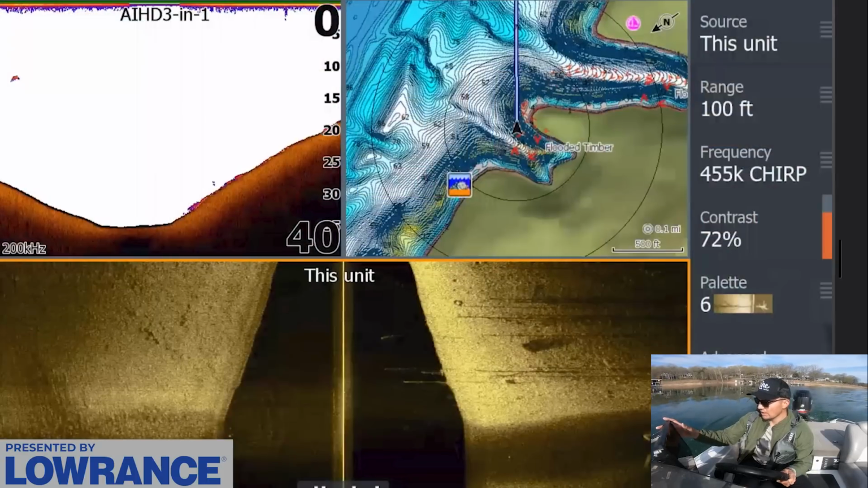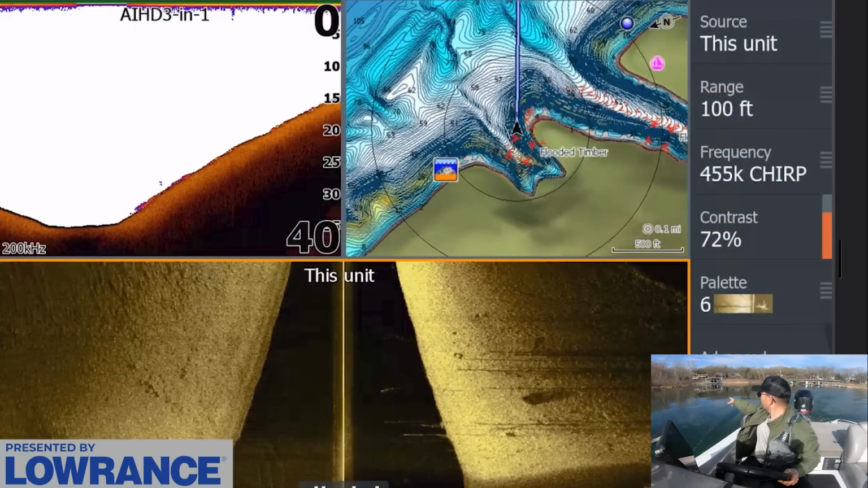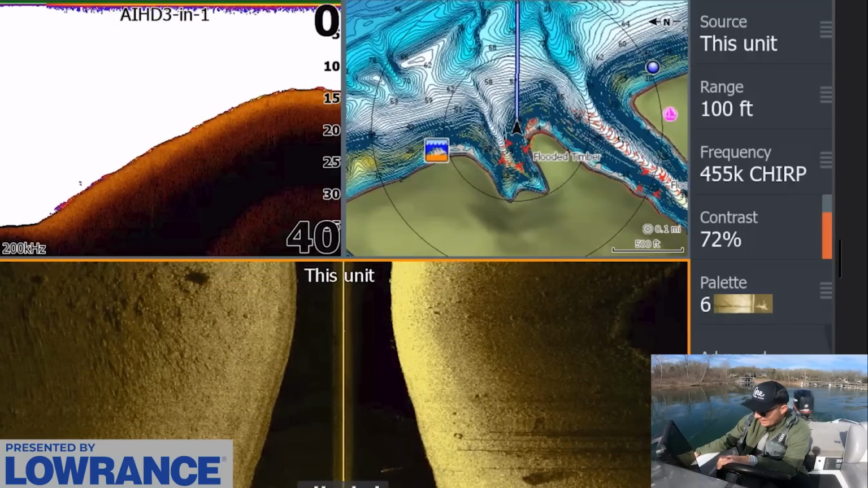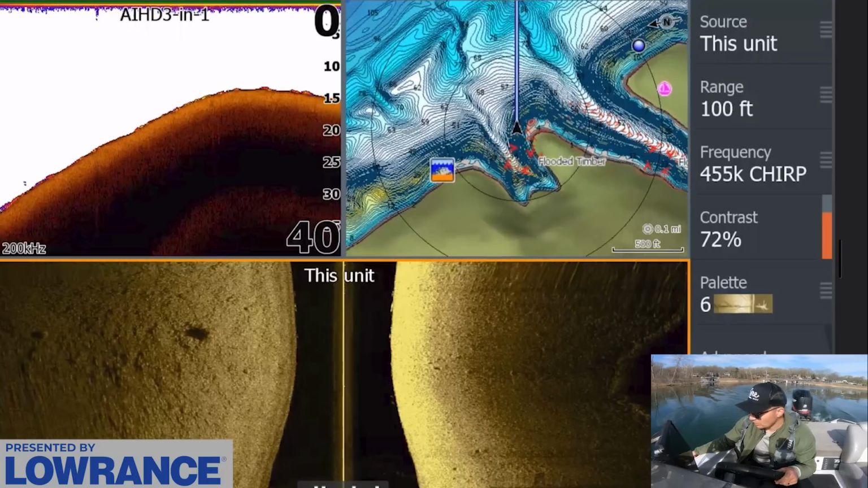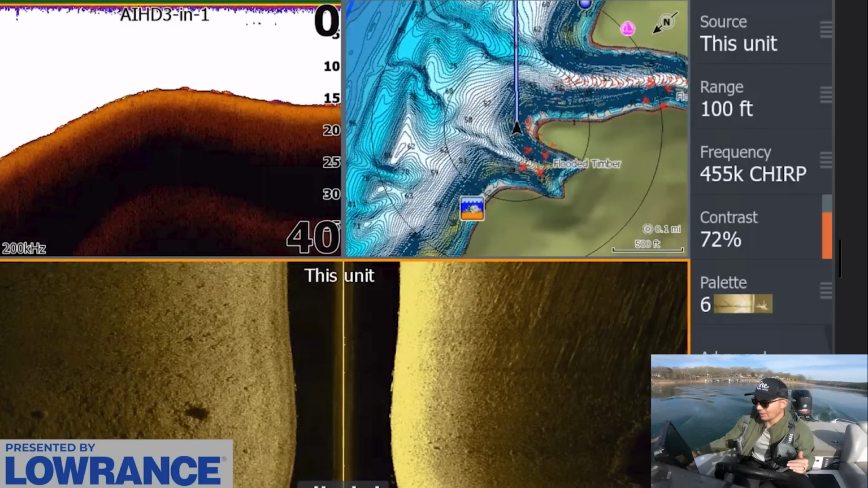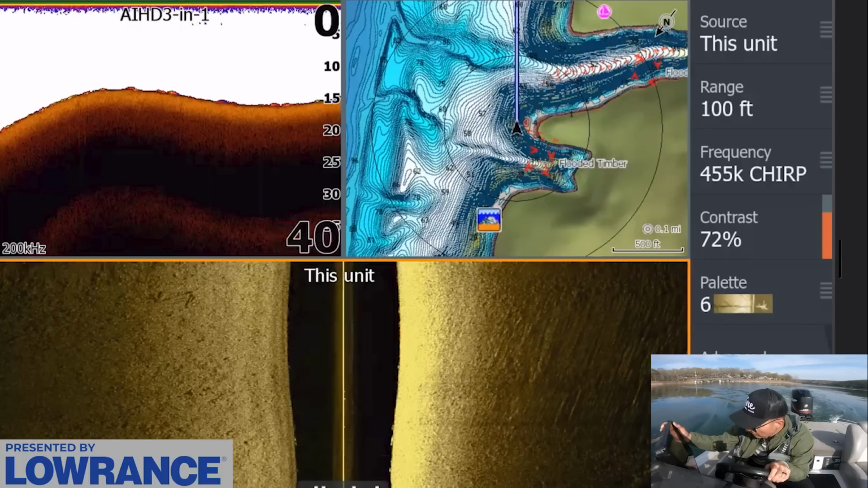So we're kind of making our way through here. There's a little bit of standing timber off this. There's a nice little rock transition bank here. Some stuff that we could potentially fish if we want to just fish down the bank, which is something we might end up doing depending on how the conditions are. But I really would like to find some fish that are staged off these points just a little bit, even though the water temperatures are warming, because usually you can find a spot where you can catch more than one fish in an area, which is really what we're kind of looking for.